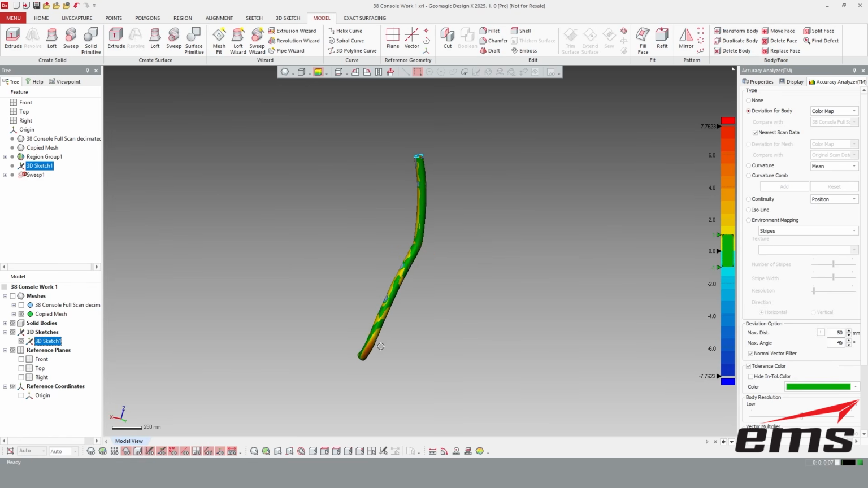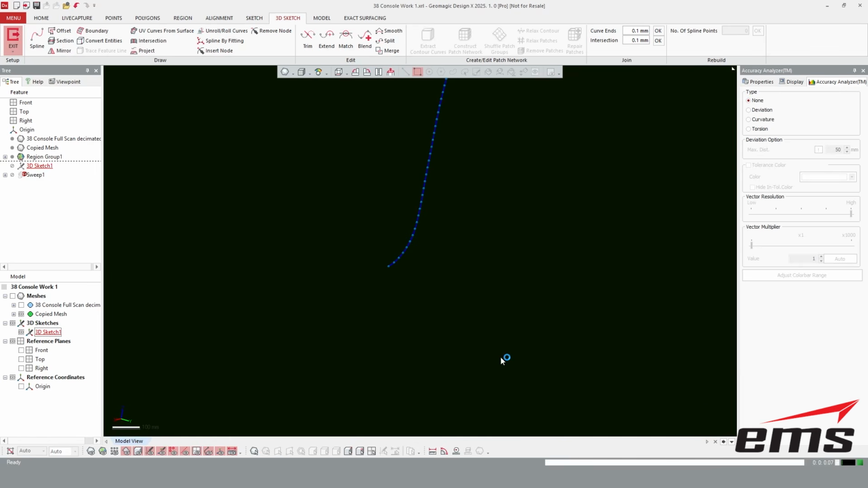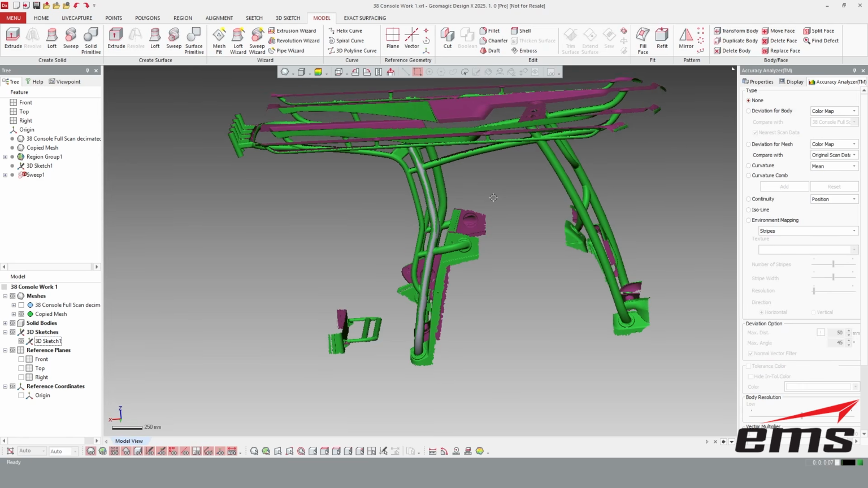Okay, so I could crank the points up. Theoretically, if I really wanted to get in here and change this a little bit, I could pull it. Okay, and then when I exit out, you can see it updates it. Now I'm going to undo that. Okay, and go back. So you have a lot of versatility, even though it made the tube or the pipe. You're not stuck with it.